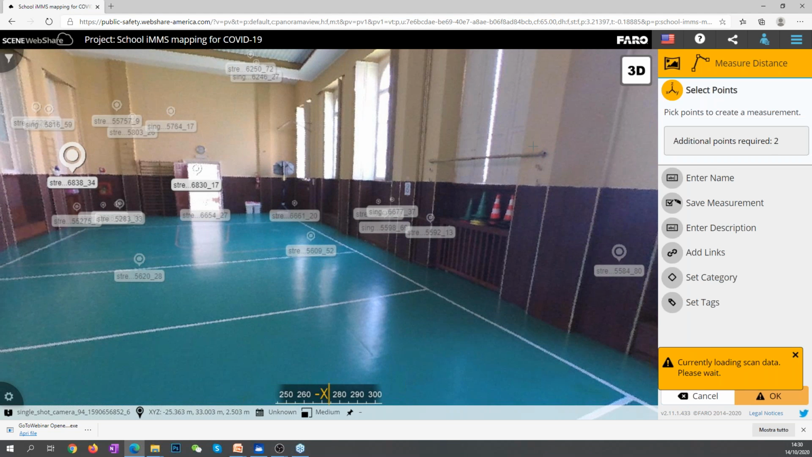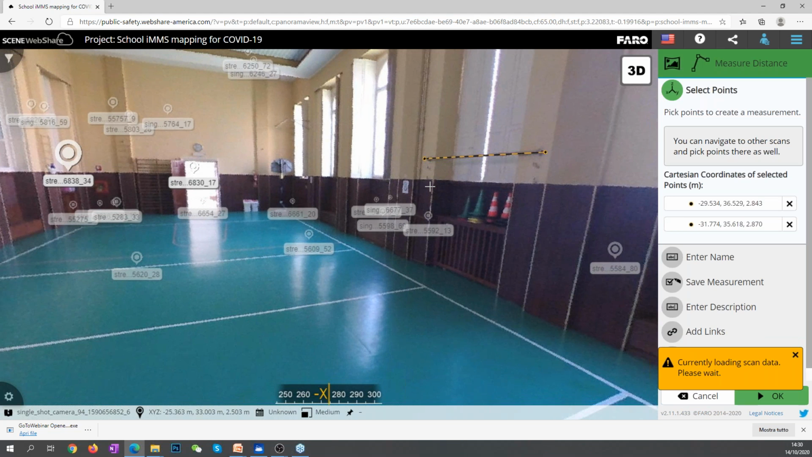You can take some measurement as you like. So this is a very clever way to share your 3D data with persons who are not on site, not in your region, not in your country, okay? So it's a very easy way to share the completeness of your data, point cloud and also images.